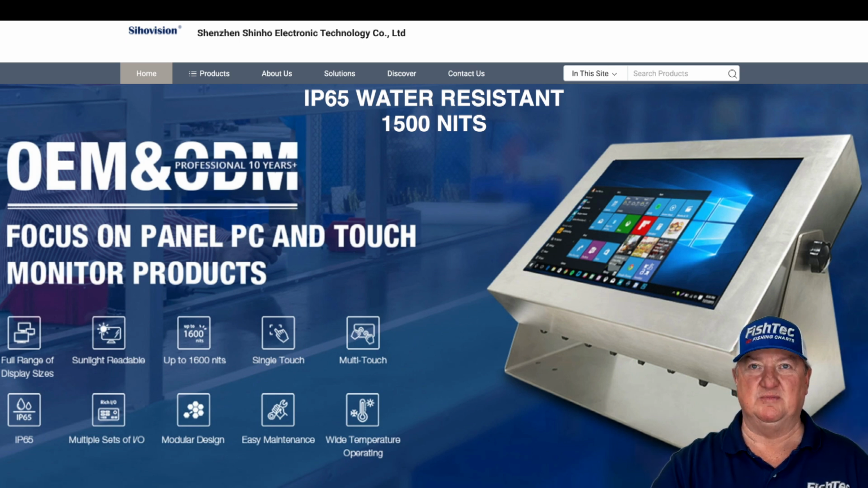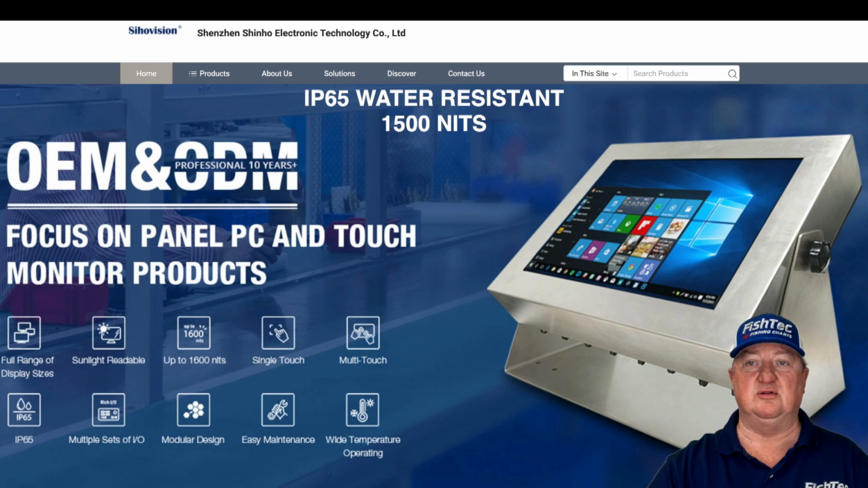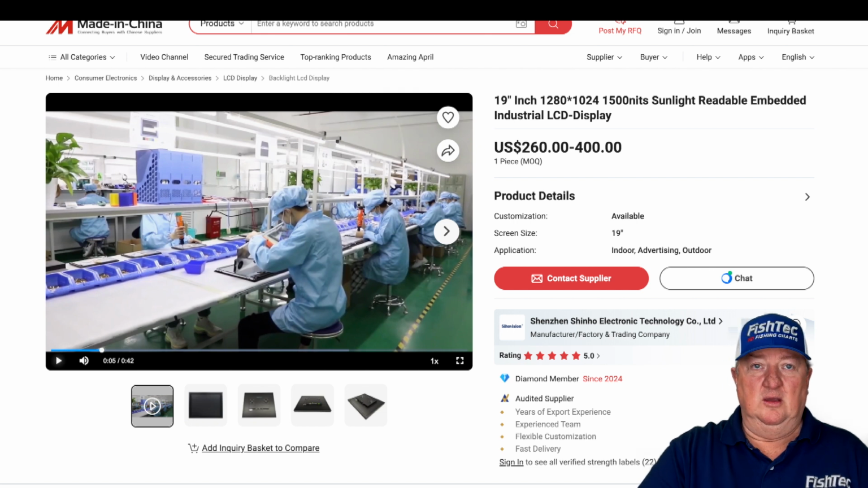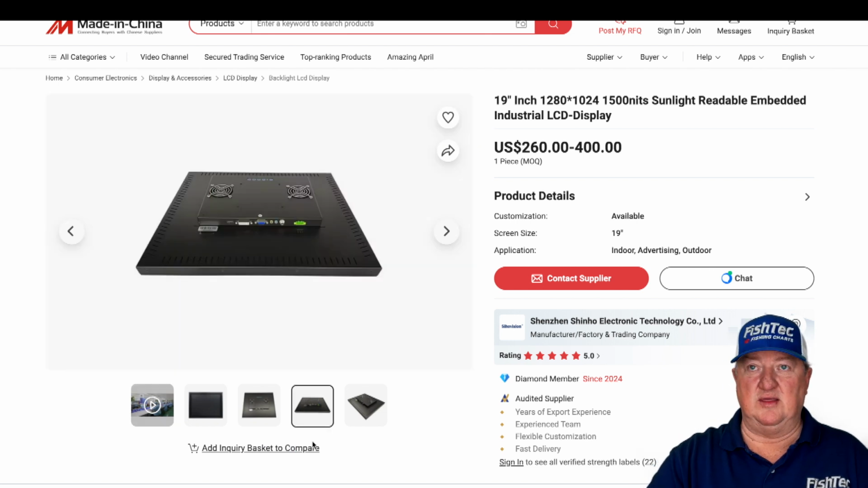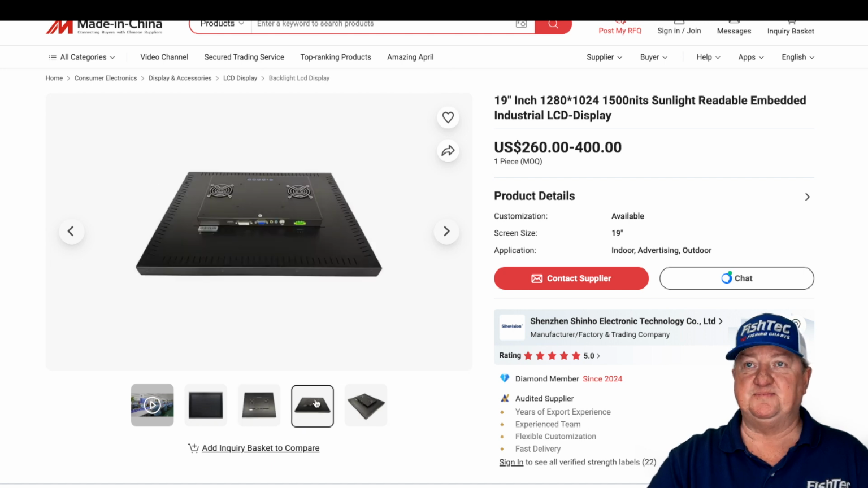But let's see what we're in, because remember, for a 22-inch unit we were in for $4,000. For the 19-inch unit, we were around $3,500. Let's see what these units go for in China. Right, so there they are. It's a 19-inch display, 1280 by 1024.